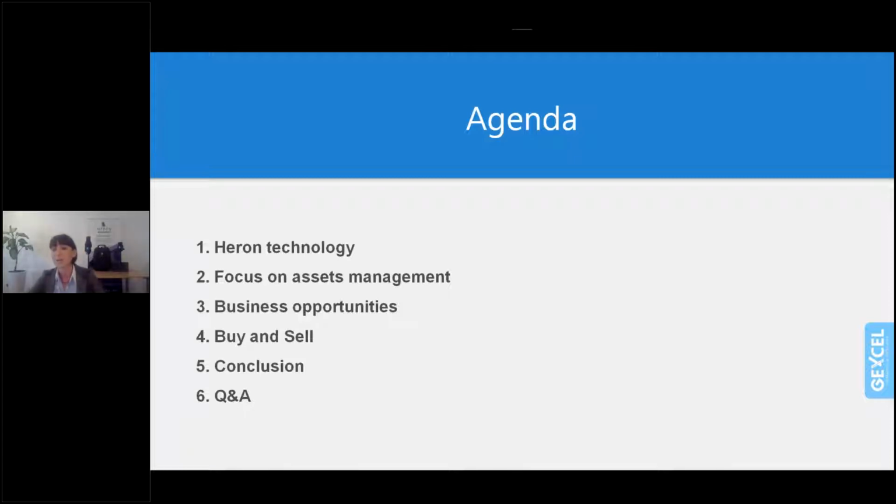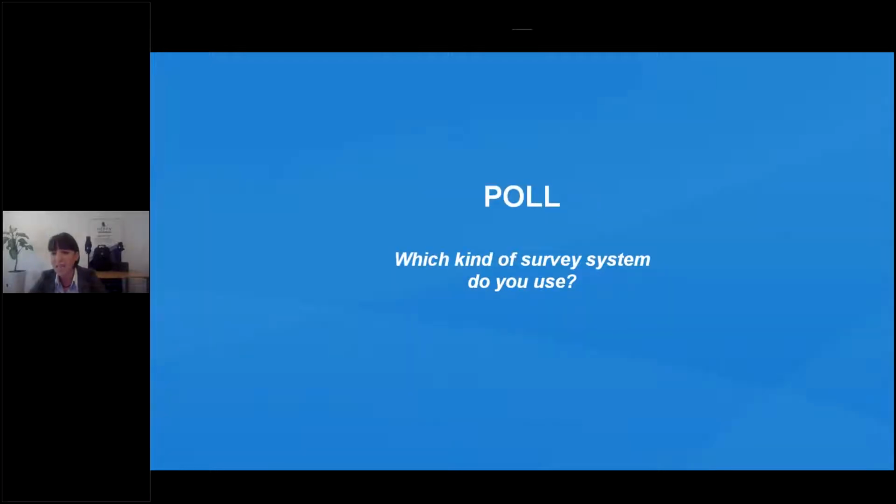Then we will close our event with some general conclusions, leaving time for a Q&A session where Tu will support me providing technical details. So as you see, we have a very full program. Let's get started.